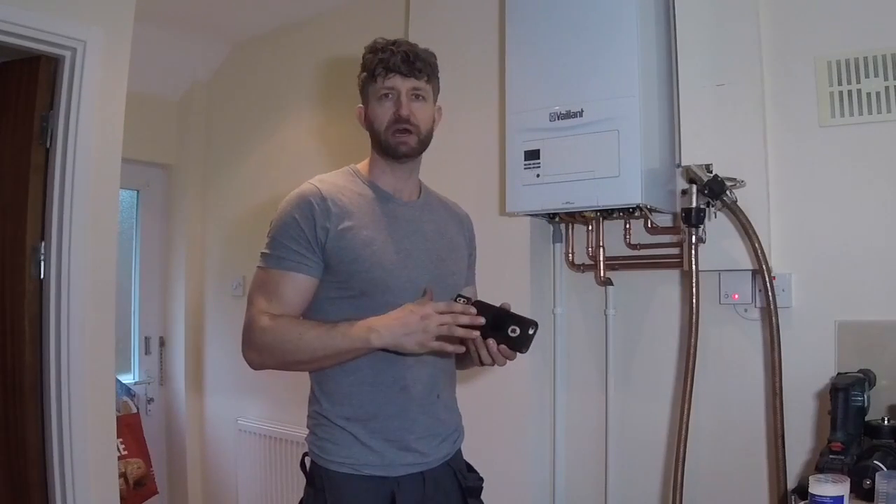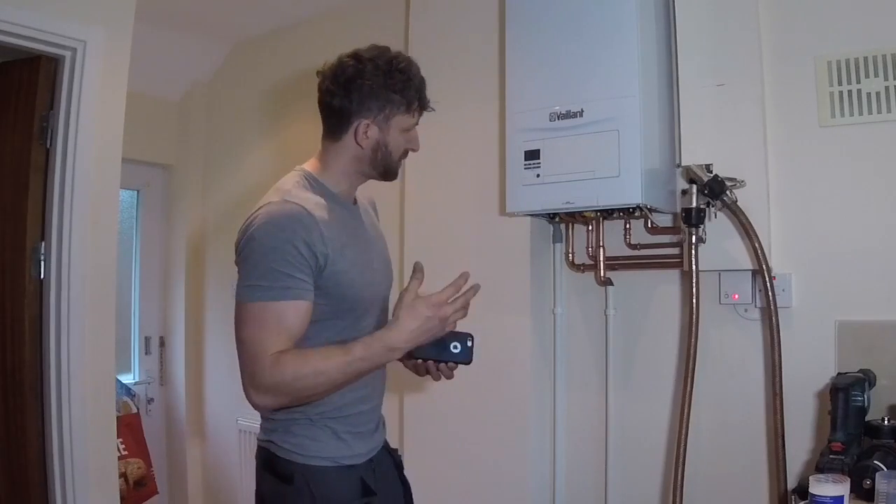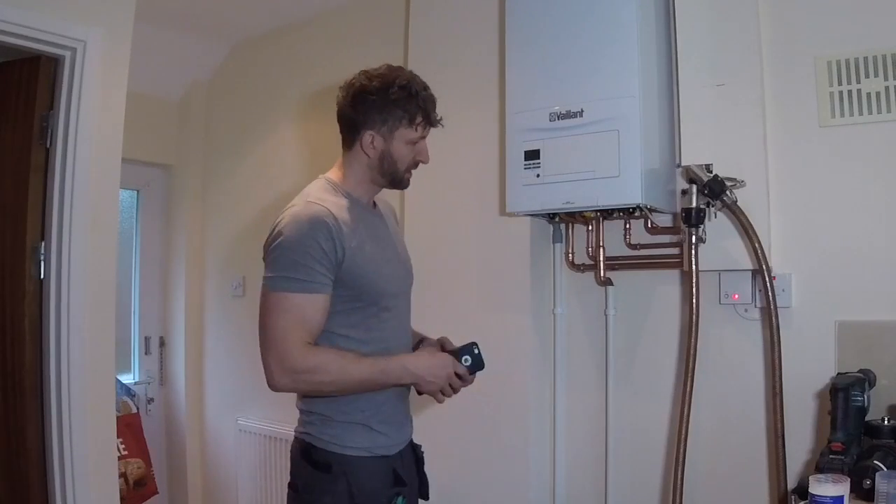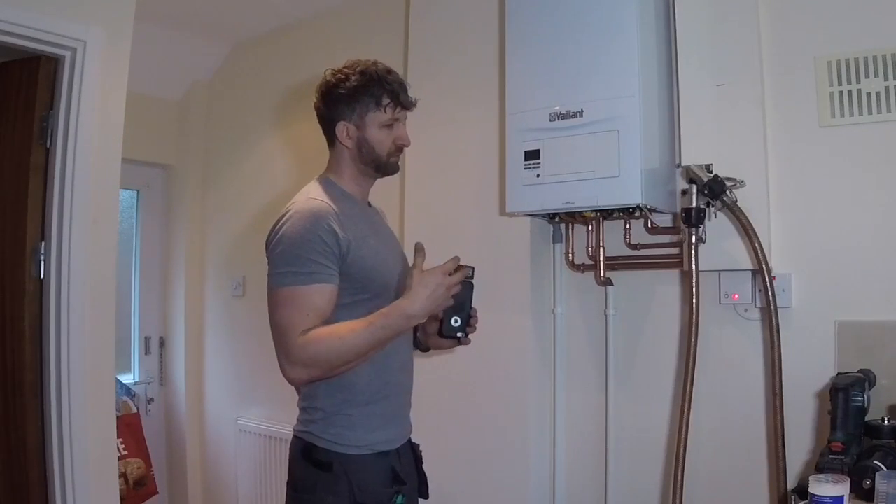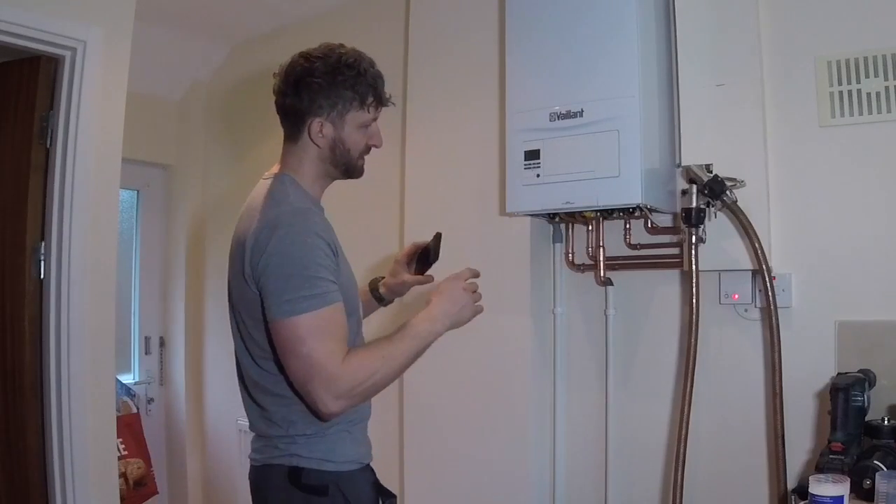So we'll have a look at that. I'll demo it on a radiator for you. The other good thing is it's great for fault finding. So let's say this boiler had an issue where there was no heating. I could call for demand. If the boiler fires up and then overheats, or there's something wrong where the radiators aren't getting warm, I can check this with my thermal imaging camera, and I'll show you in a minute on this.